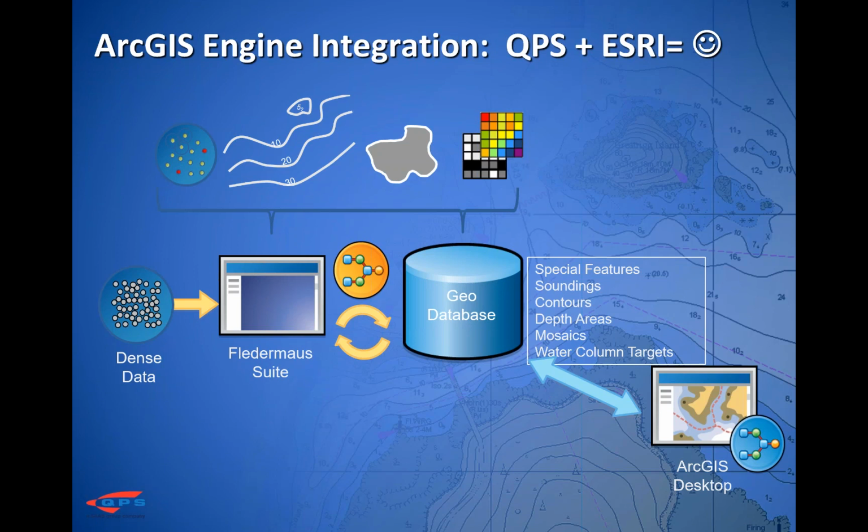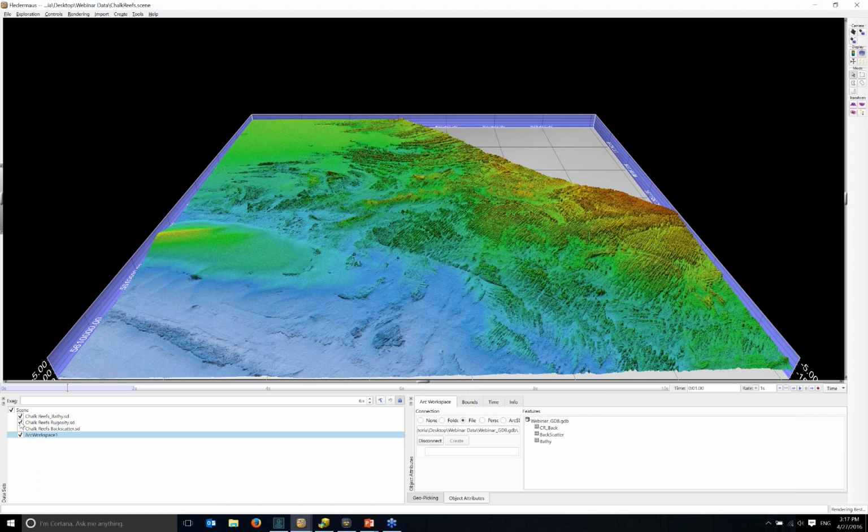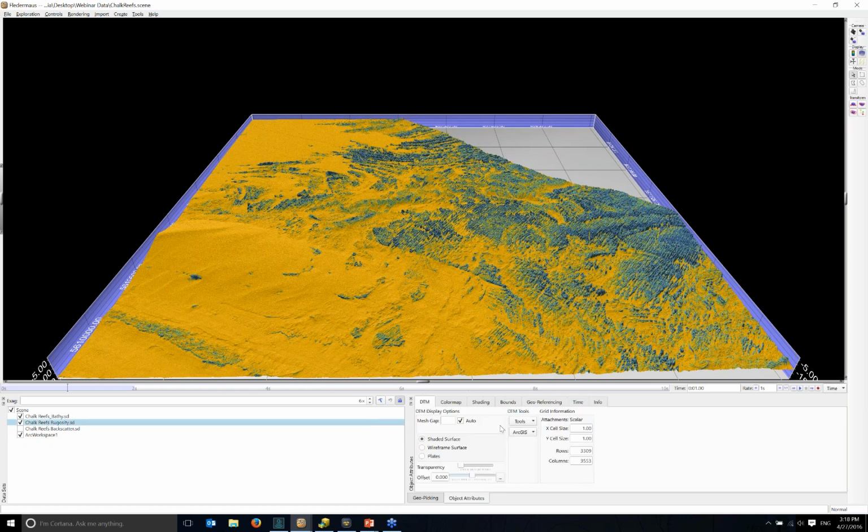And I will show a little bit of that. This is some backscatter. We've also got the bathymetry and the rugosity. I've created an ArcGIS workspace here, and I've connected it to an existing geodatabase, so I can open rasters that are in this geodatabase, or I can, from my object attributes, transfer a survey area, your bathy raster, any imagery that you have, or scalars like the rugosity or your backscatter to that ArcGIS database.